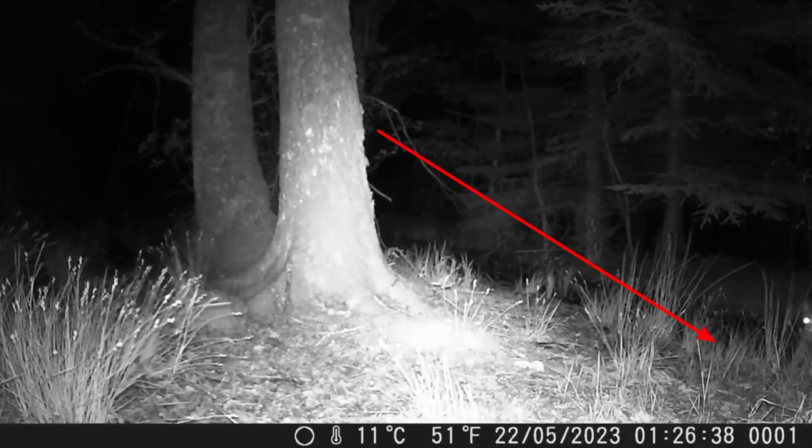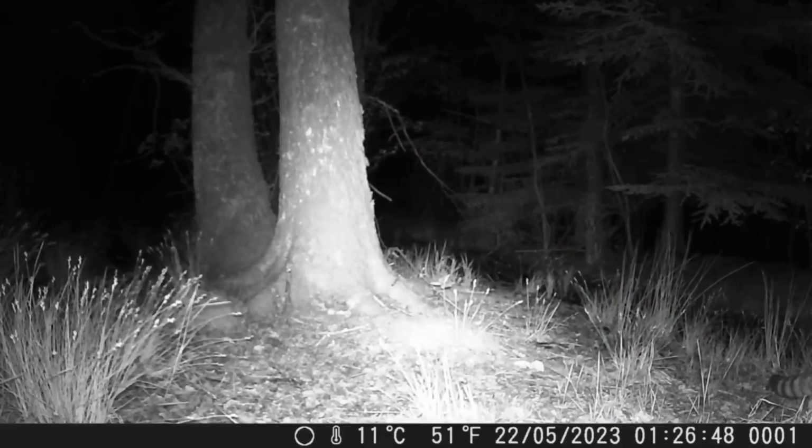So, and now, here we come, the highlight: a cat, but not a stray house cat, a European wild cat, a sensation, a very rare animal. Yeah, lucky me, lucky trail camera that shot this short piece of footage.